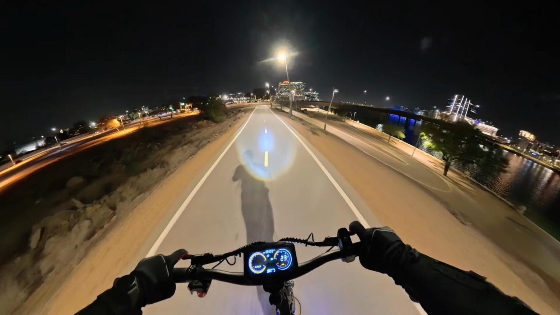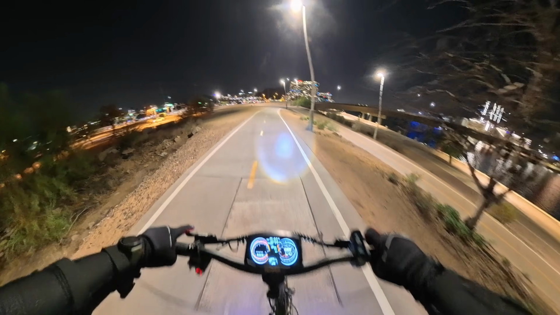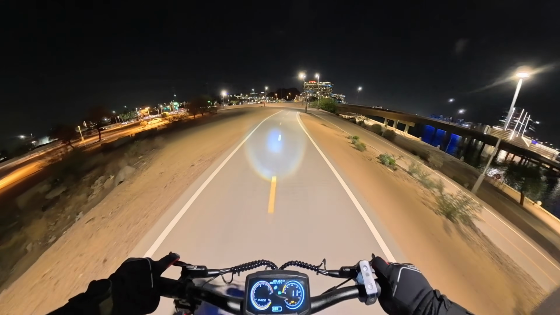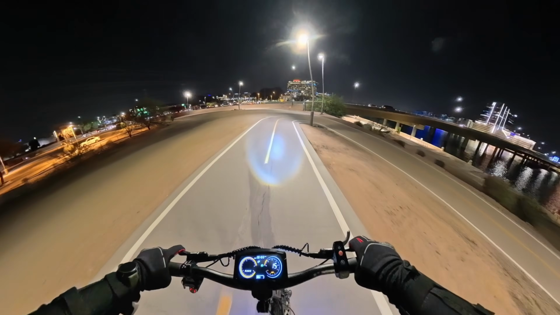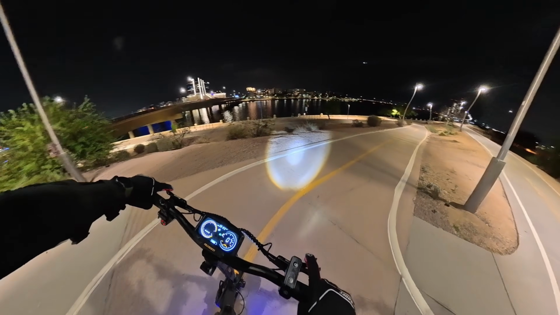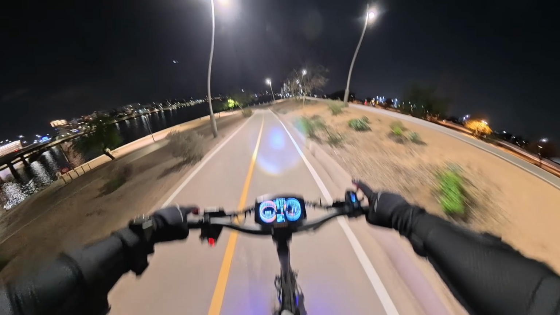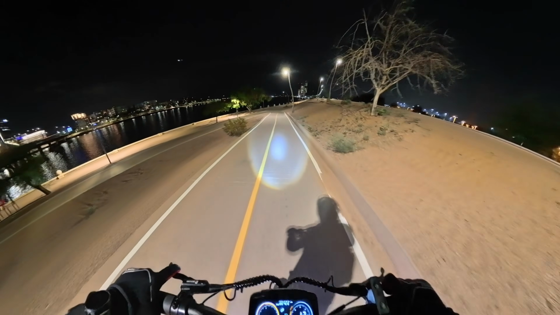Brakes on this scooter are absolutely solid. Here's another little stop. Boom. Definitely recommend leaning your weight back, because one of the most common accidents on these scooters is people going over the handlebars. So if you are going to have to stop quickly, get that weight back. Don't do it standing up. You will go over the handlebars.